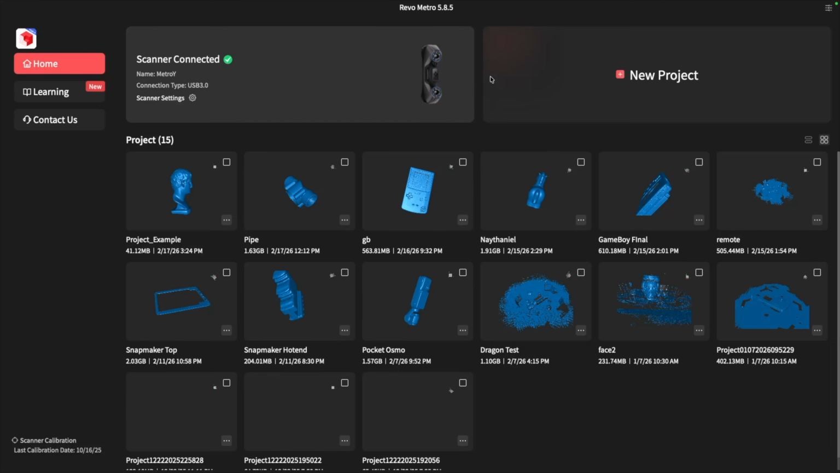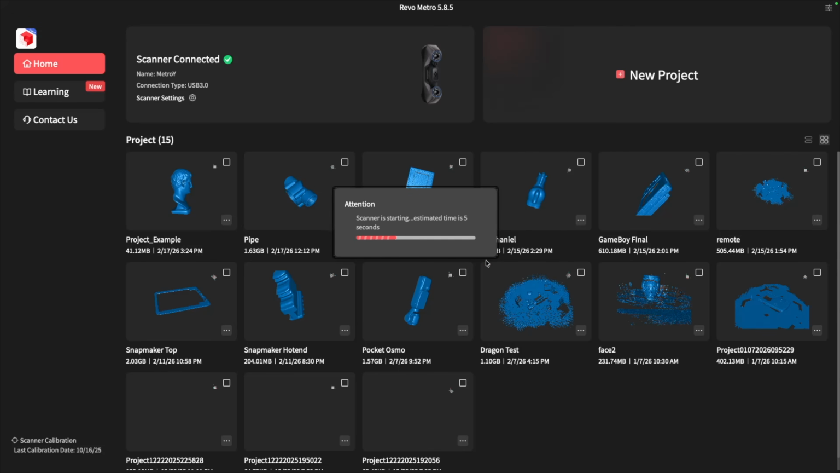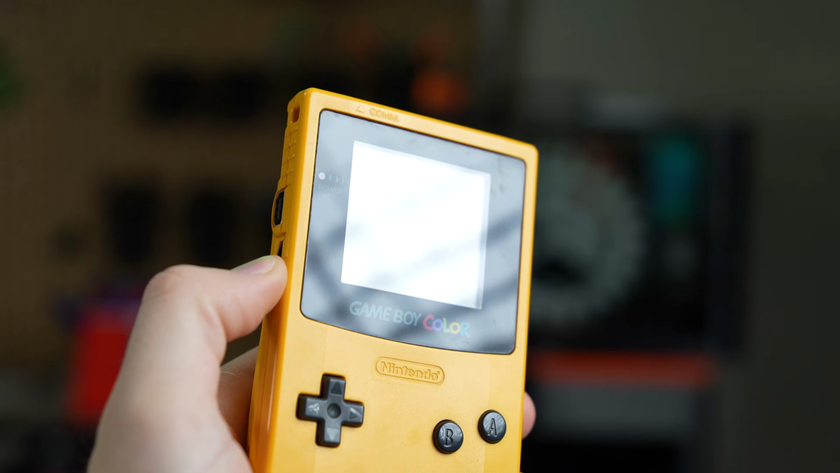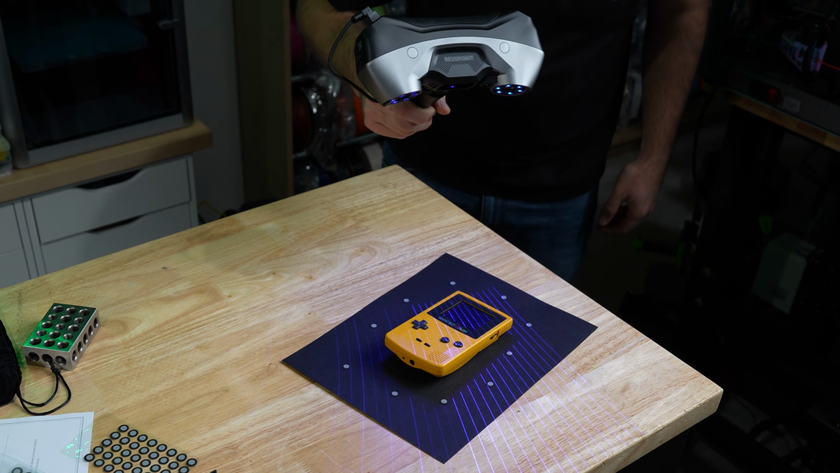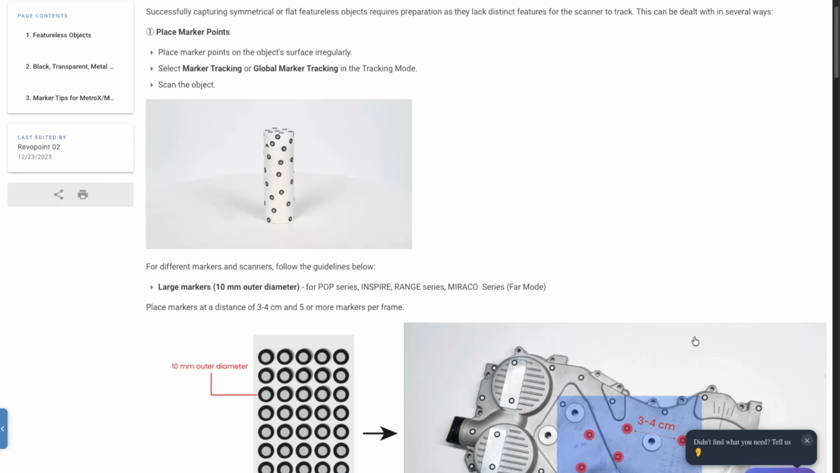Once you see the scanner connected, click New Project to name the scan and move into the Scanning and Editing workspace. As far as I can recall, this was my first experience ever using a blue light laser, and as mentioned, it had been about 5-ish years, and I was just about instantly overwhelmed. I recently picked up a Game Boy that I thought would be fun to scan just to see how it would do with all of the little details, but after clicking start and having the software yell at me saying it couldn't see enough markers,